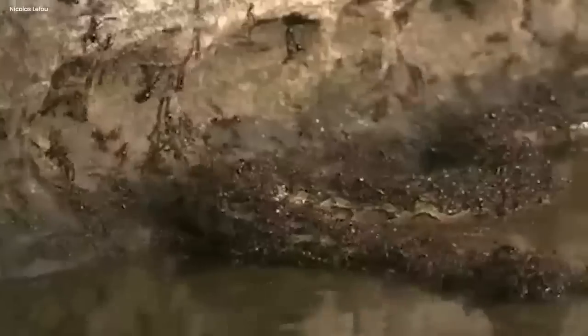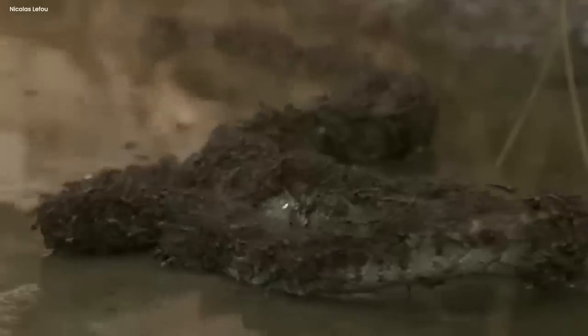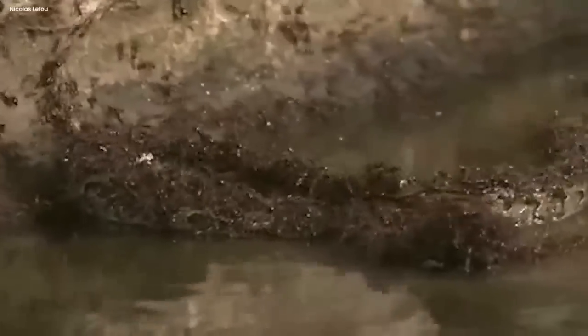They nipped at the snake's scales, pestering and annoying it. With their cooperation, they managed to drive the snake away. And they cheered in itty-bitty ant voices as their home was safe again. And that is the story of how a bunch of fearless ants defended their home from an unexpected snake visit.